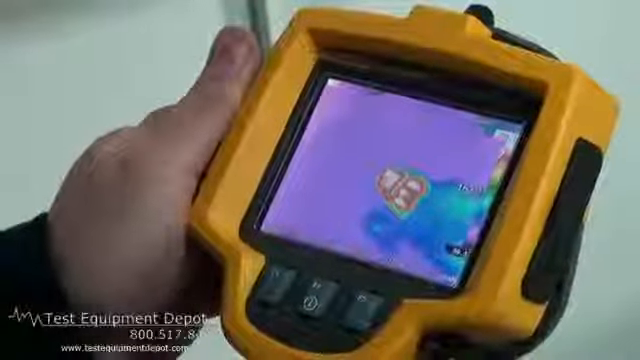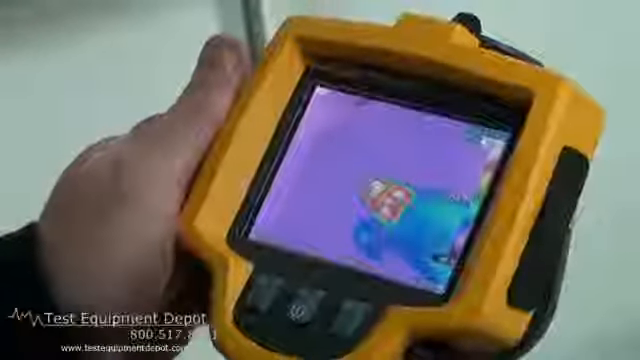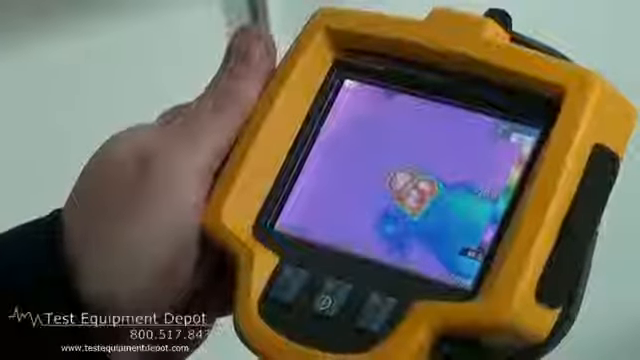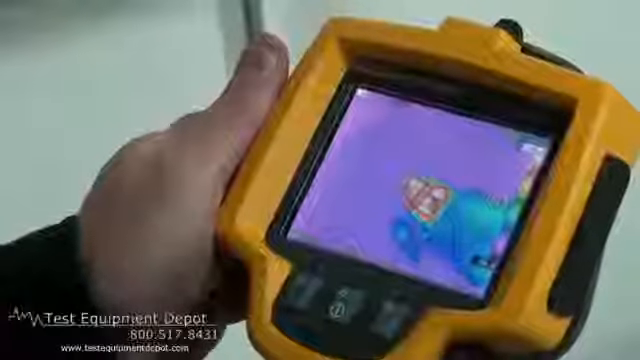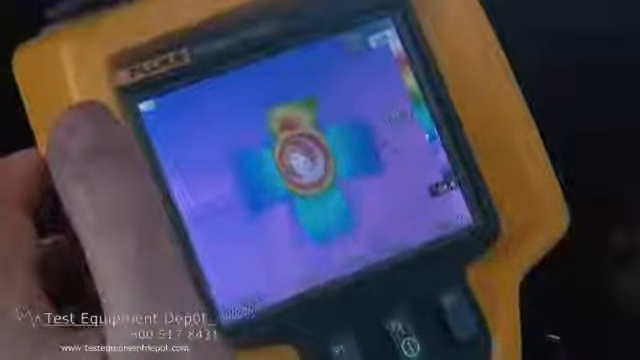So this will help you find electrical problems, shorts, grounds, anything that has an excessive heat signature is a problem and has to be investigated. Right now that light bulb is at approximately 200 degrees. You do not want to be grabbing that.